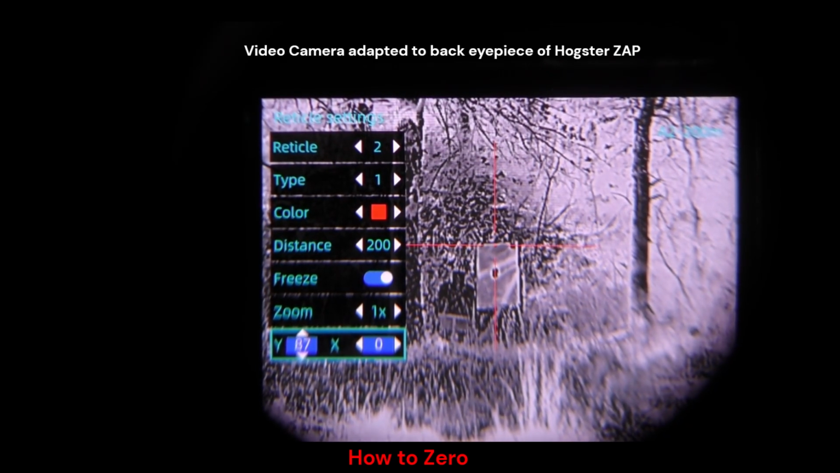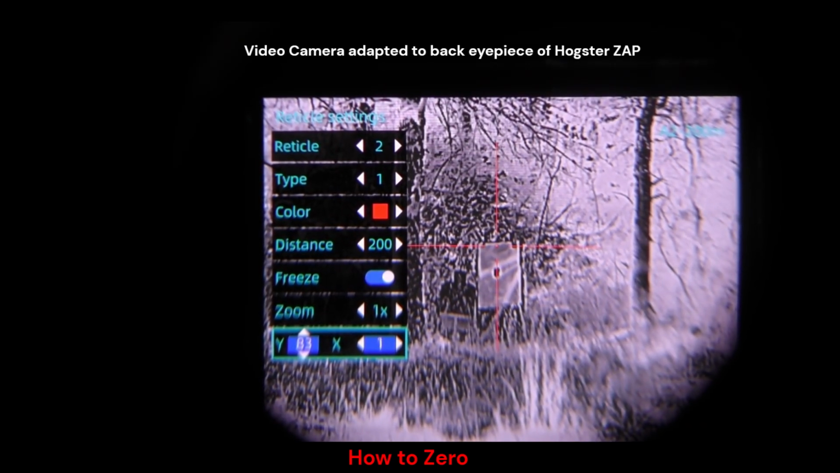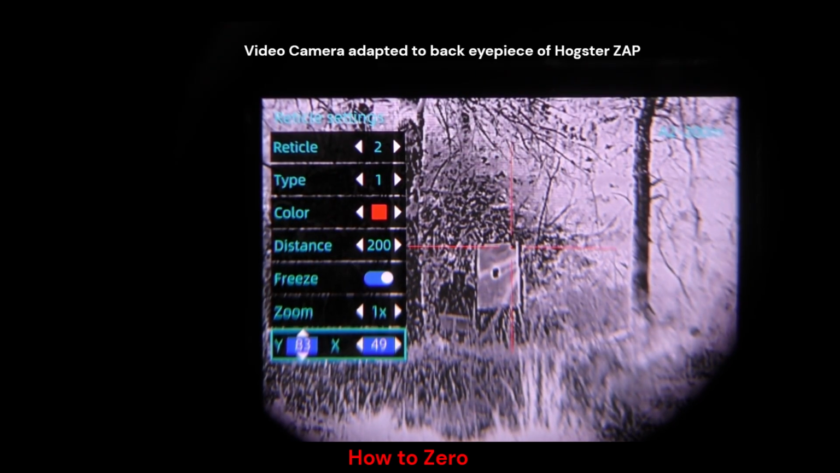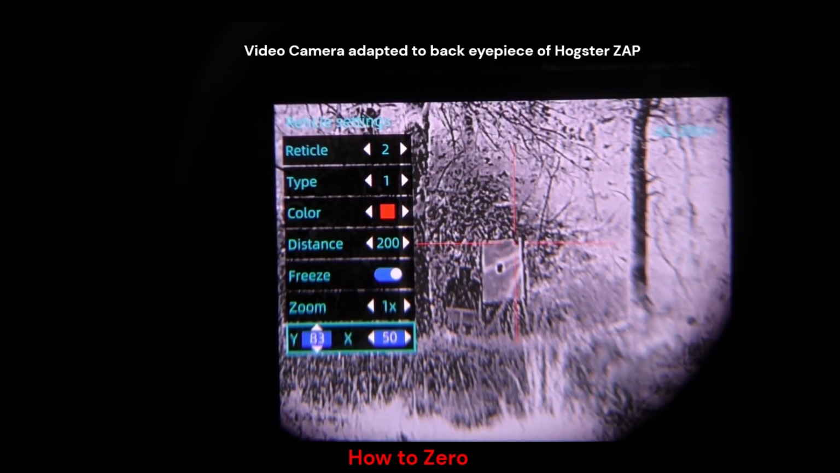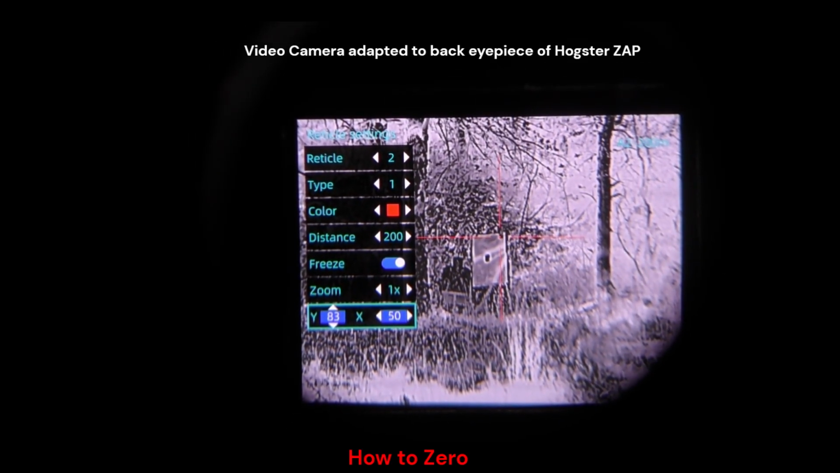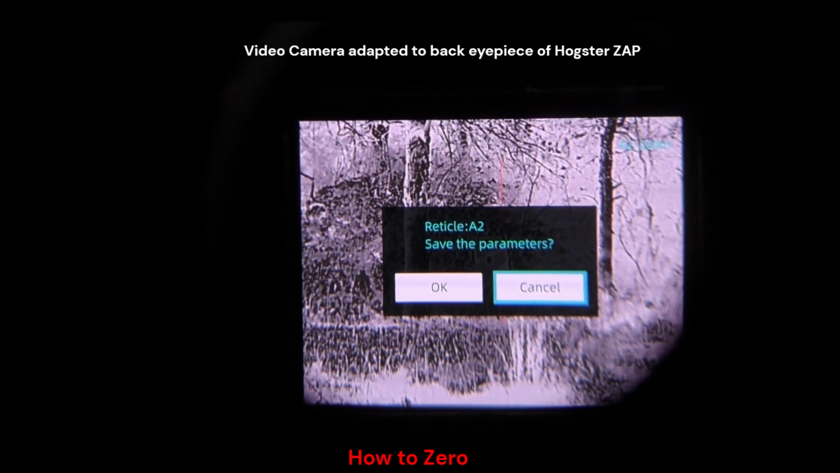And it's just at the top there. And then the right and left keys. Alright, we've made those adjustments. And now we will press the middle menu button and it'll save them.